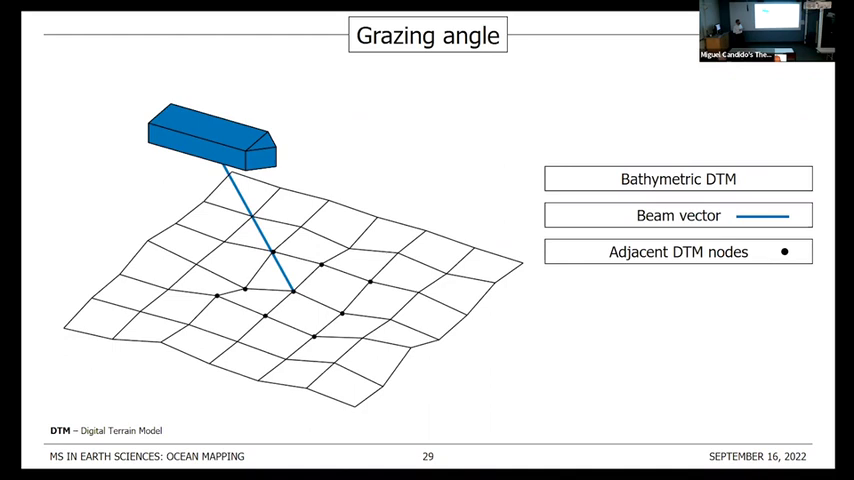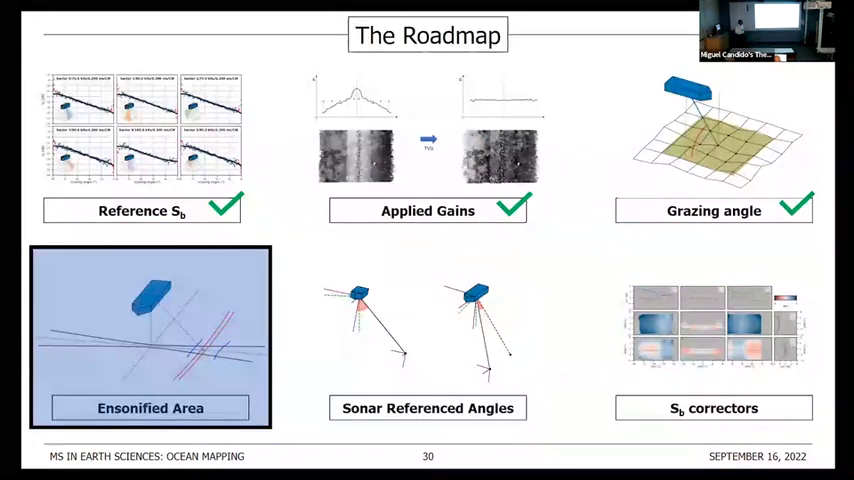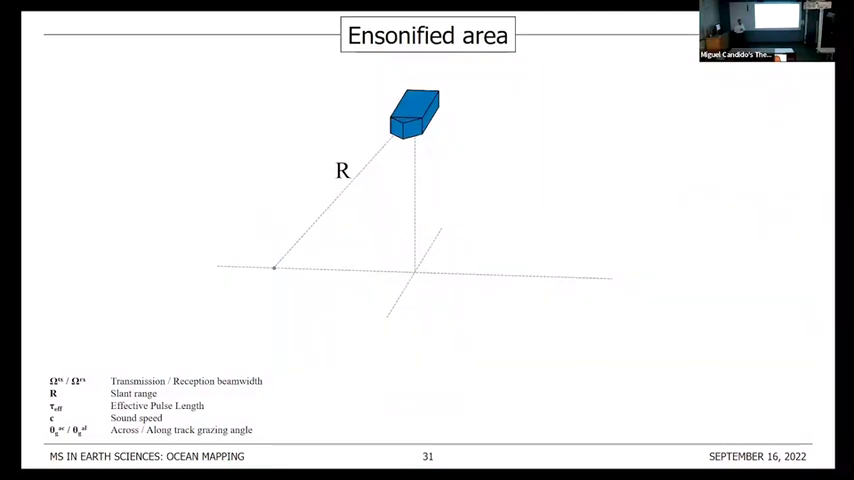Having that sounding, we can find the adjacent DTM nodes, and from those we can define a plane that will emulate the regional slope of the seafloor at that observation. By having that plane and the beam direction, we can just estimate their angle, and then we have our grazing angle estimate. Now let's see how we construct the insonified area for every estimate.